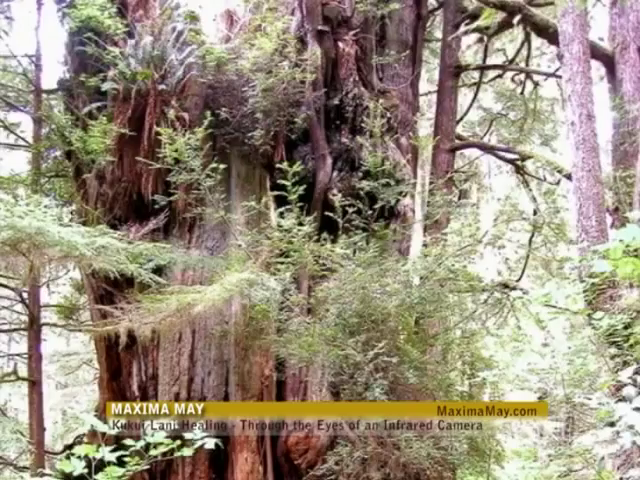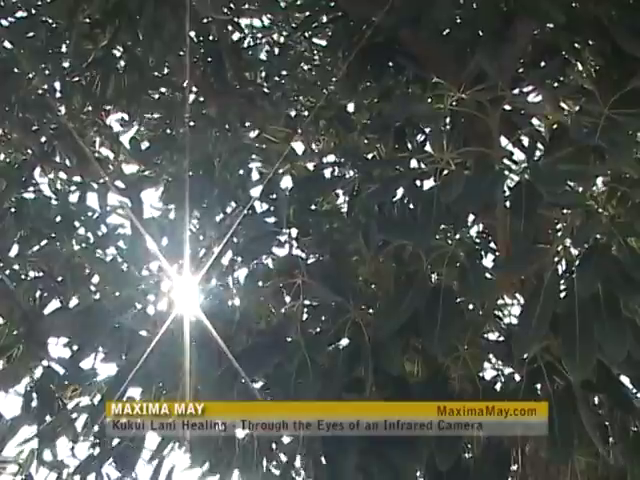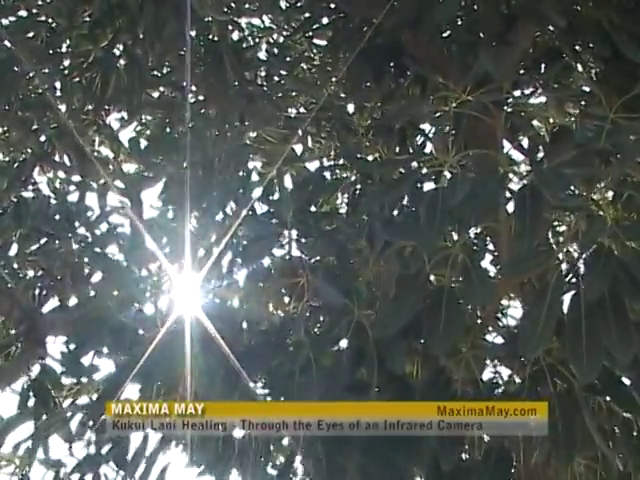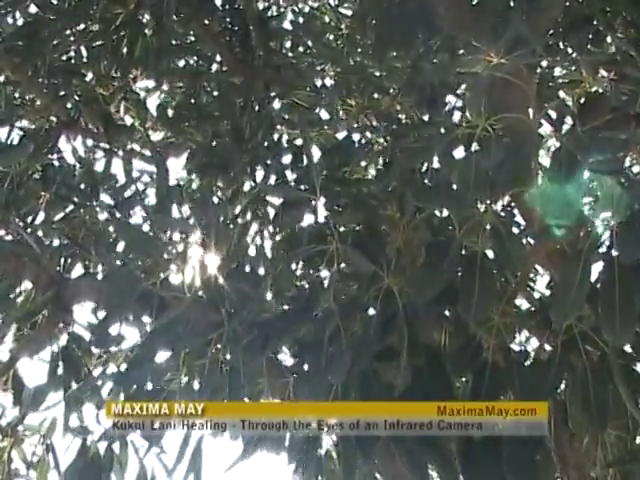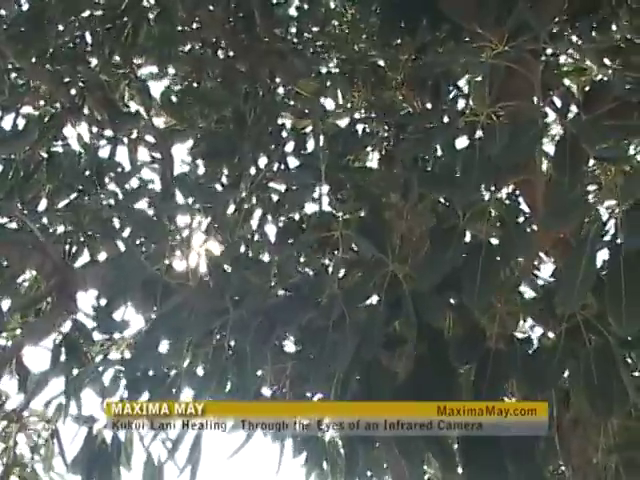See the light in the forest. Fill your mind, body, and spirit with the energy that surrounds you until it overflows. Mother Earth will receive the overflow and knows exactly what to do with it.